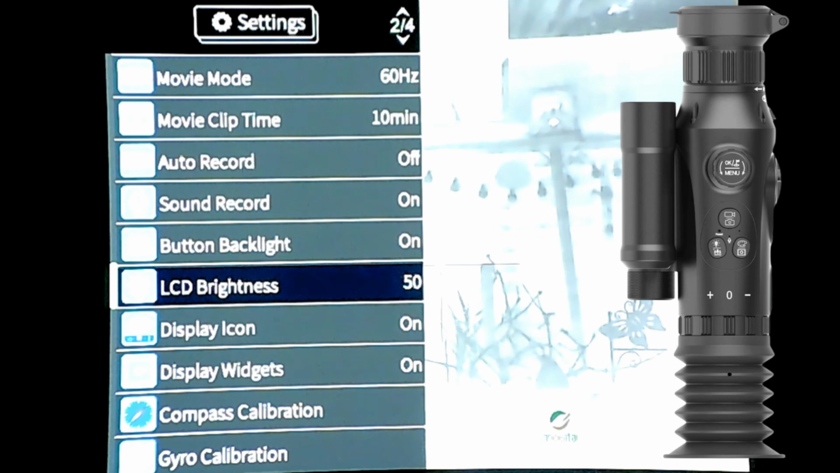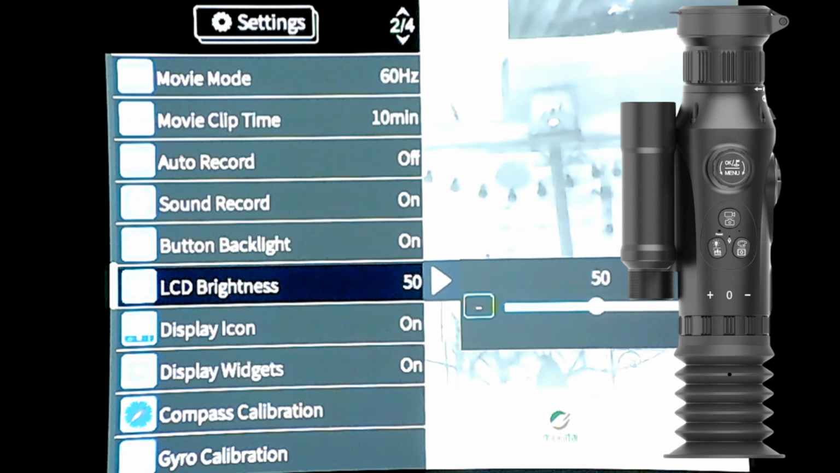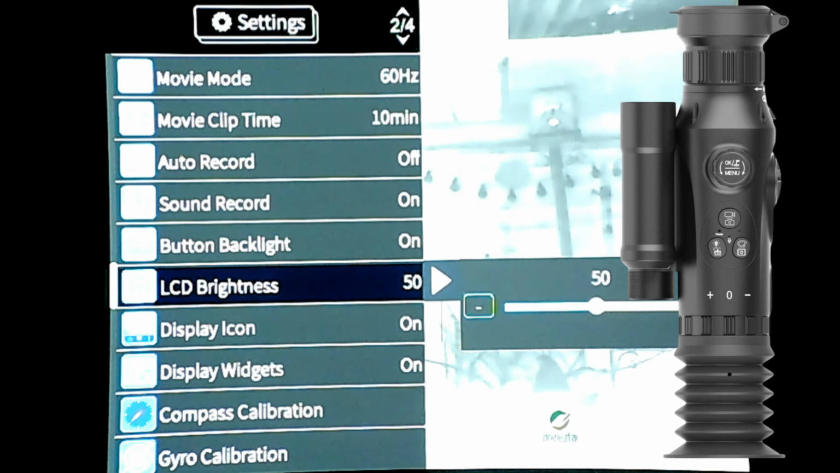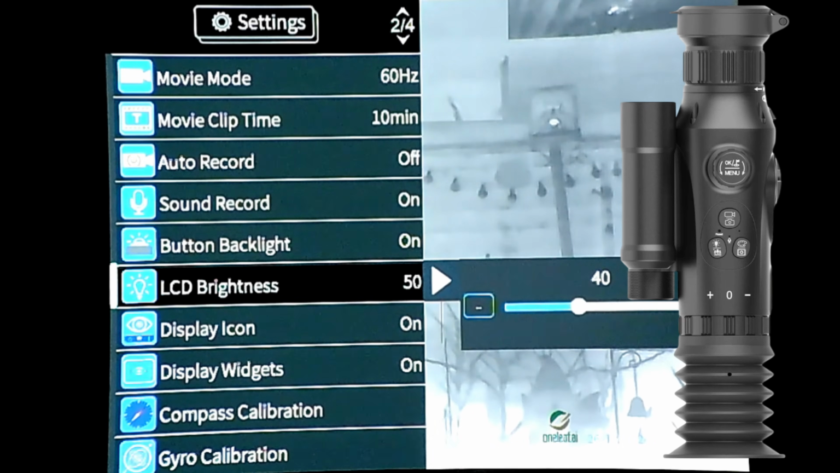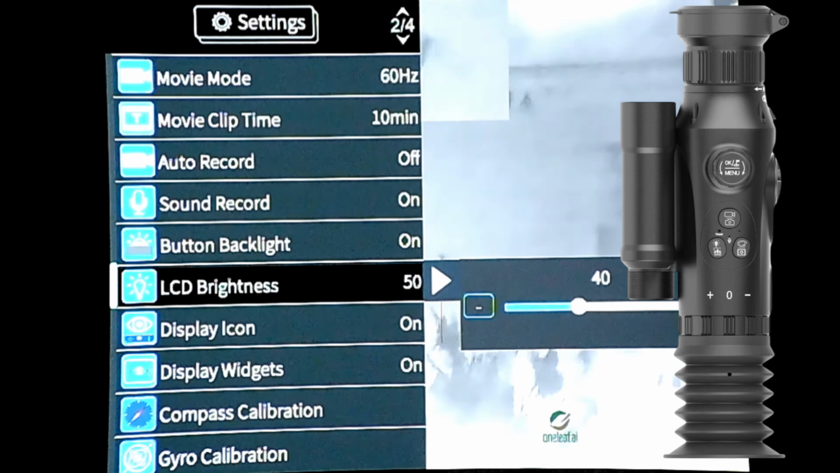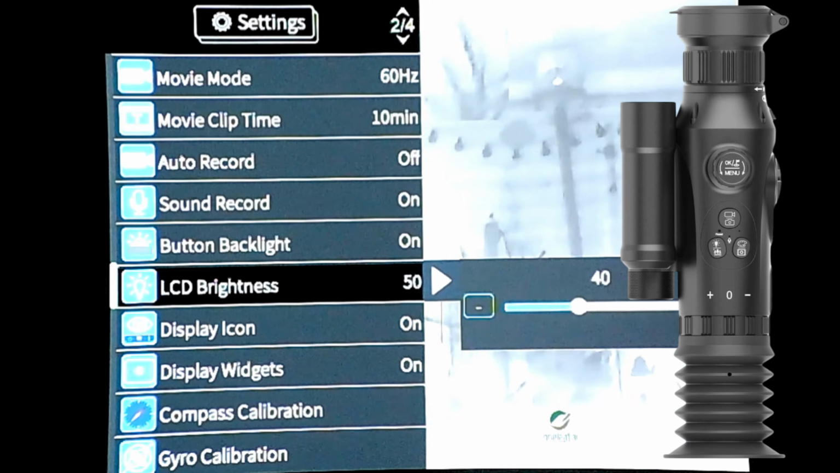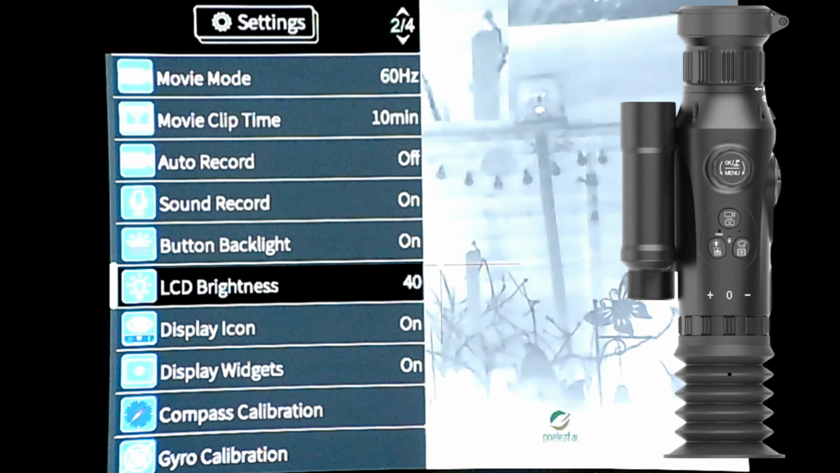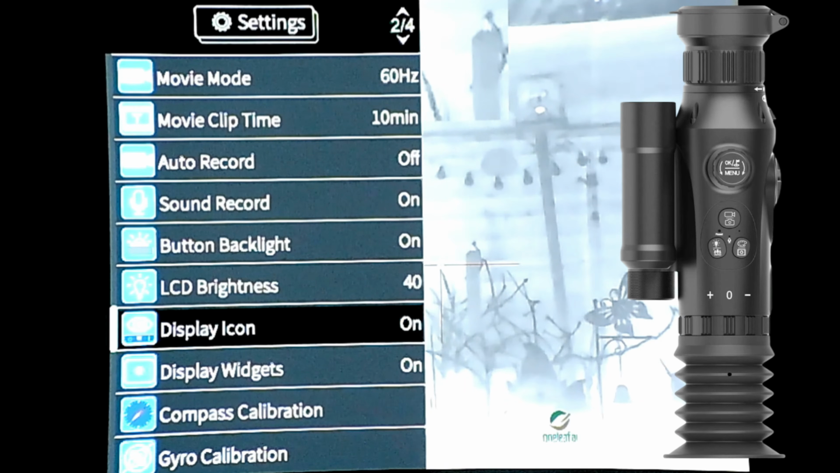LCD brightness, so you click on that and you can higher or lower as you wish to adjust the picture that you're looking at. So that's better there, I think. Just adjusting that. It was a bit too bright before. Okay, so click down on that. You can also do that to reduce the glare coming off your eye.